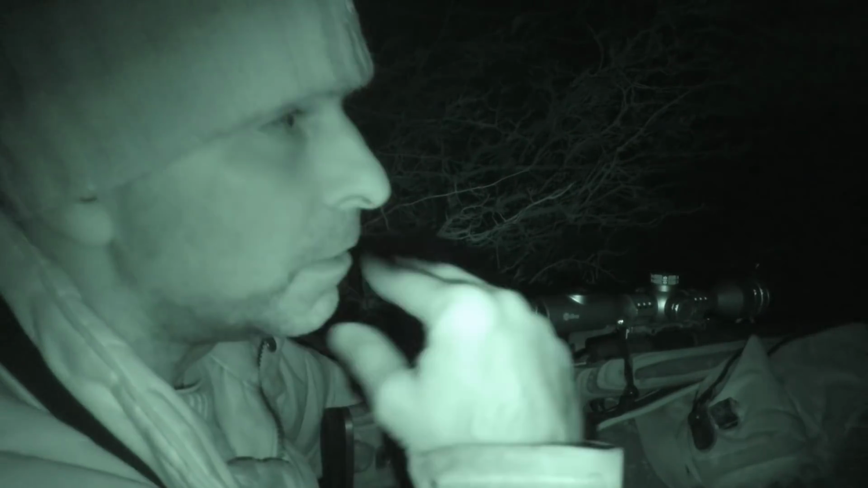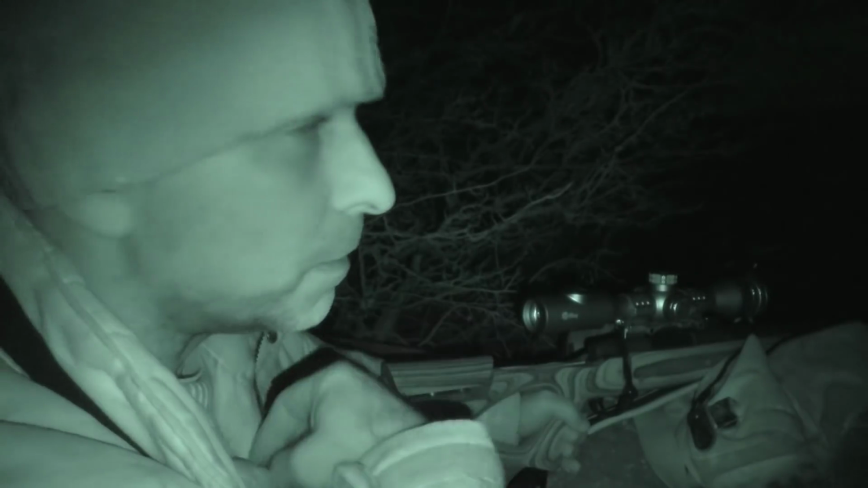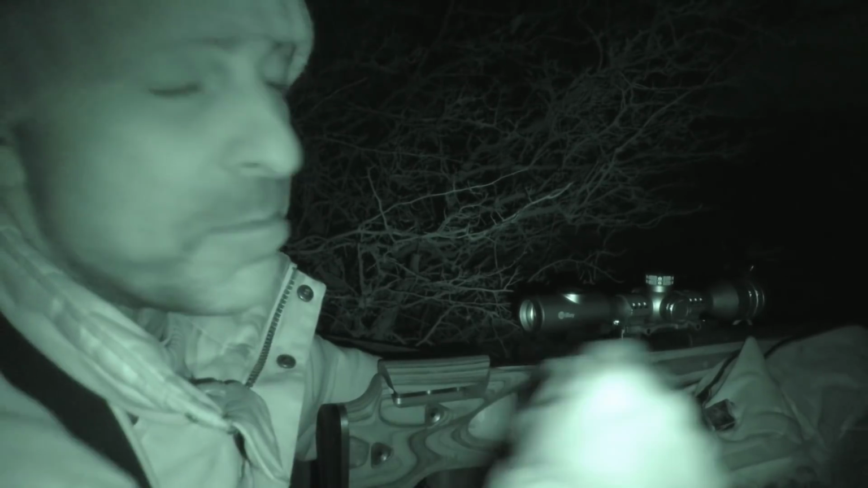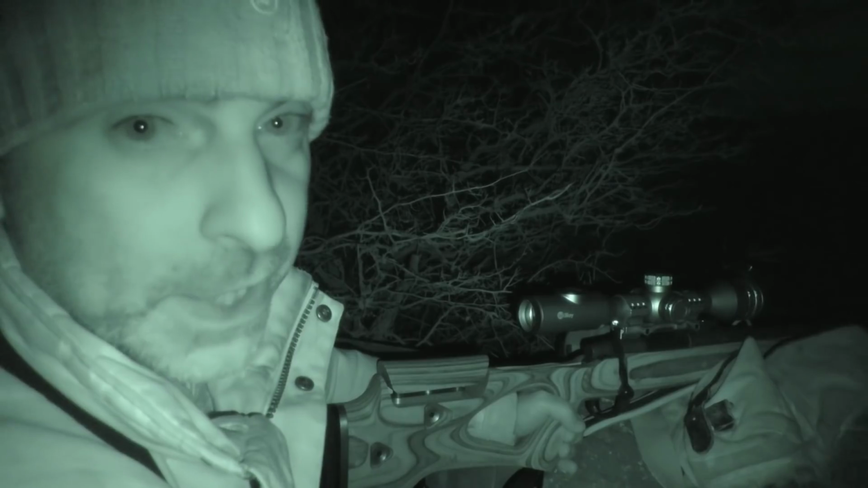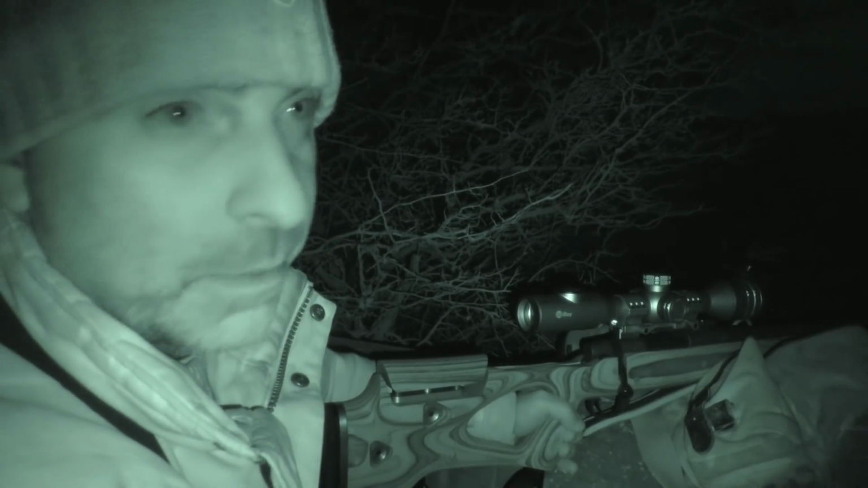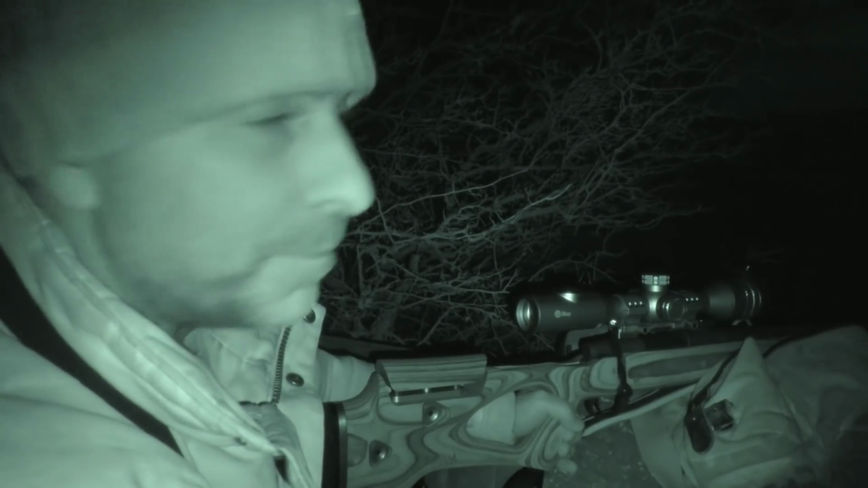Alright, so that fox was just out mousing around in the stubble field here. I gave it a little squeak, he looked up, kept squeaking, he just came bounding in. He practically would have run up to the high seat, but I gave him a shout, stopped him, and shot him. It was only about 50 or 60 yards, wasn't very far at all. So that was a good start.